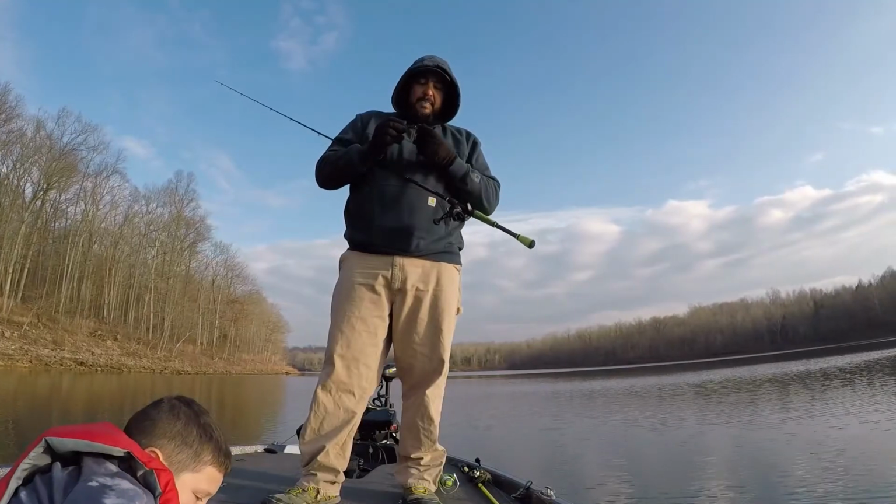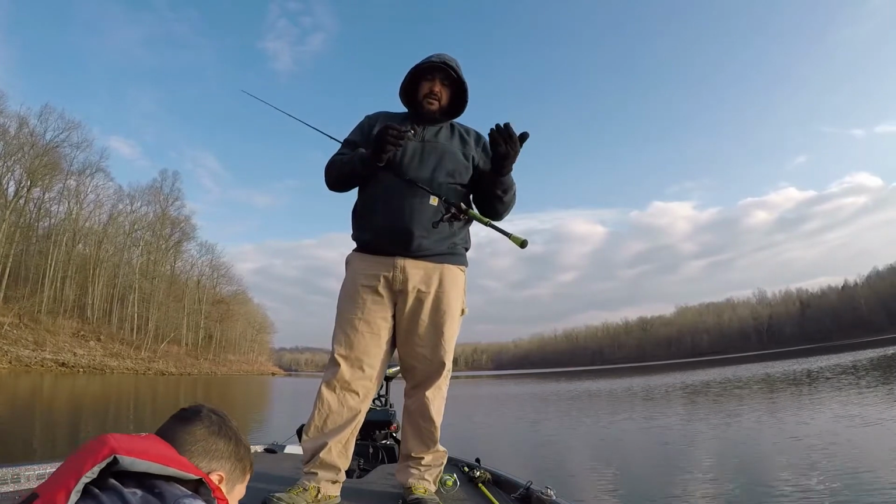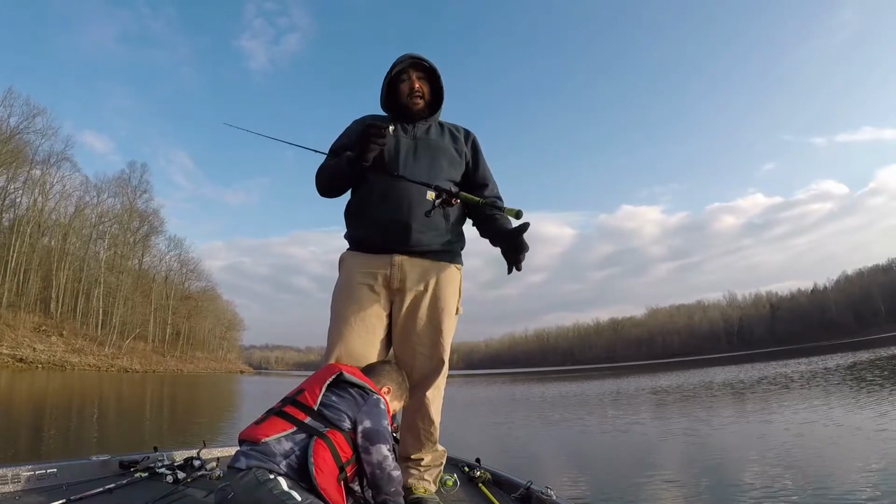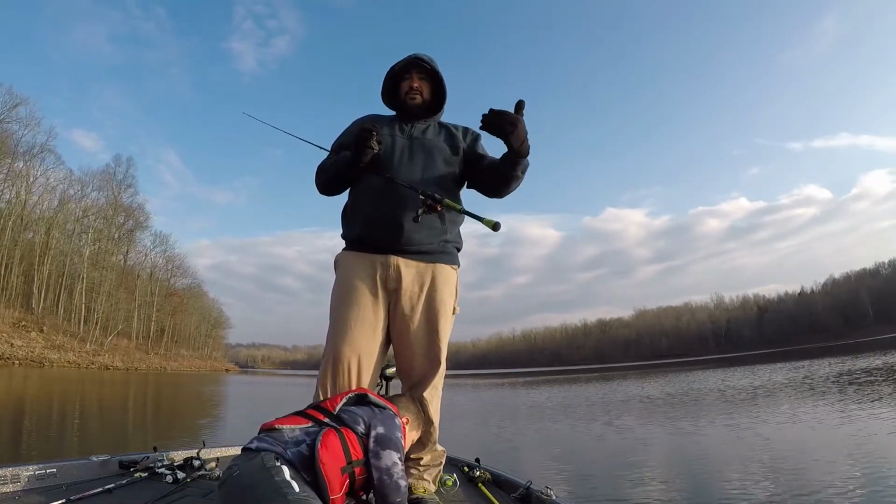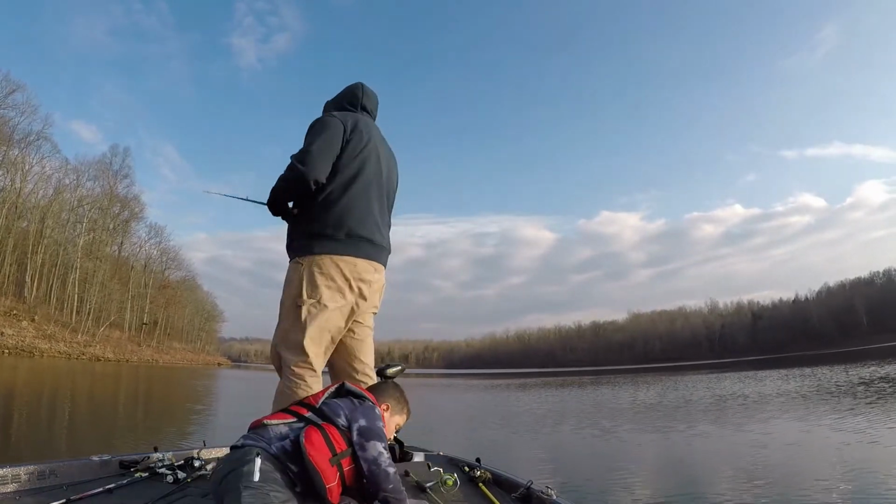Key for me is constant contact with the bottom. So whether that's a jig or a shaky head, or with a crankbait, if you fish it slow enough. And I actually like to have a jerkbait that fishes relatively close to the bottom. Go to a jerkbait that gets a little deeper as the year goes on.